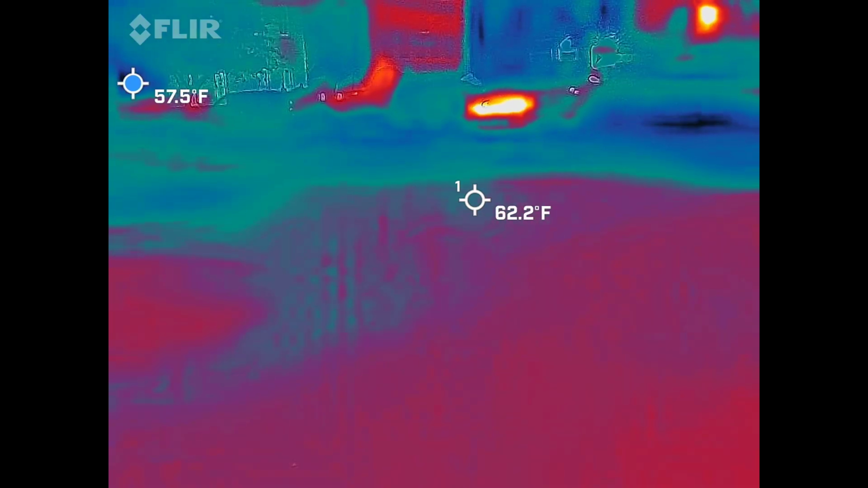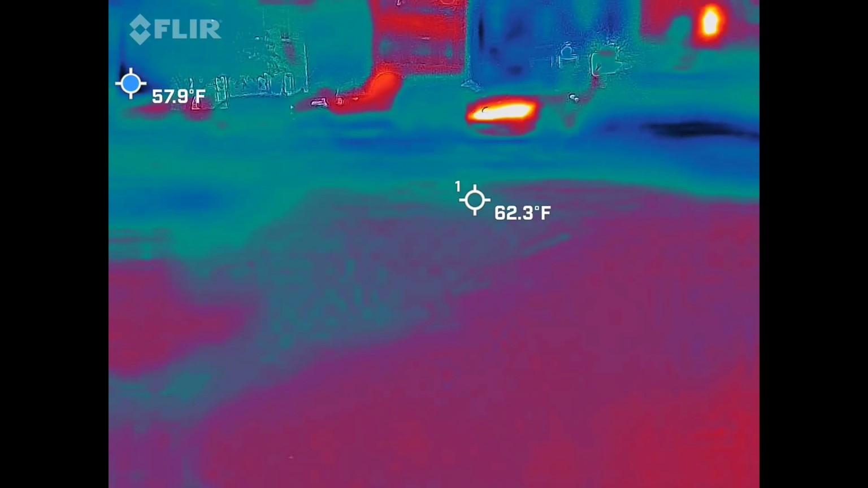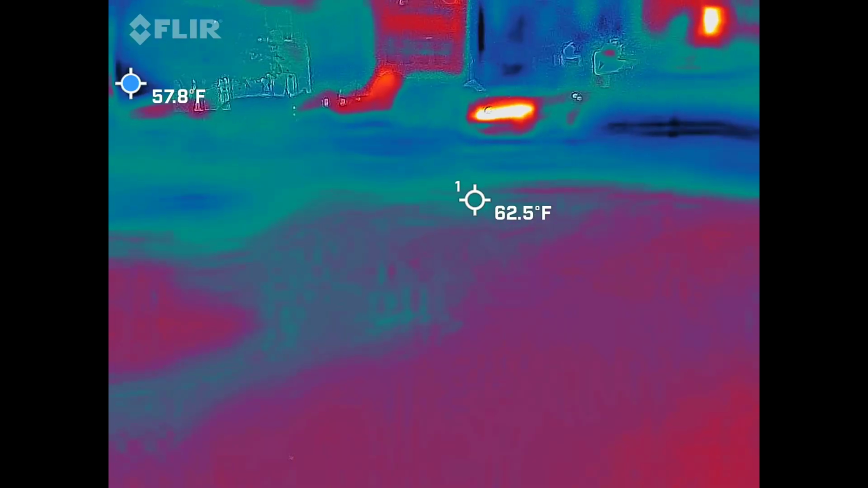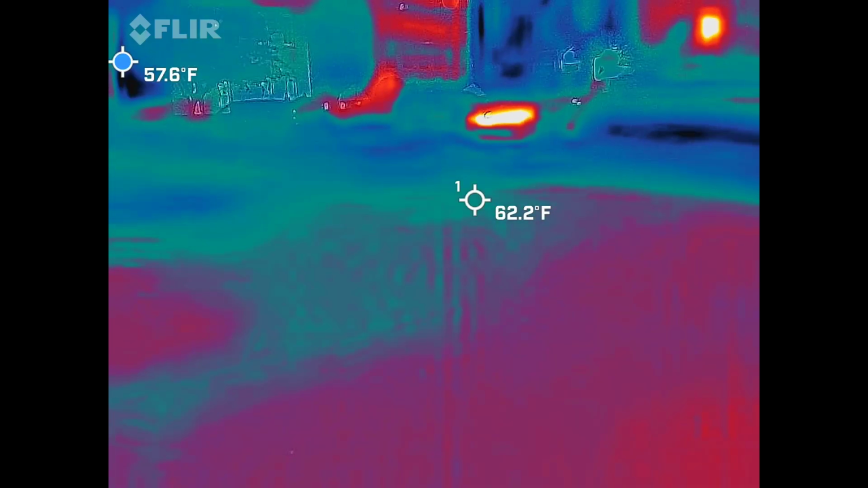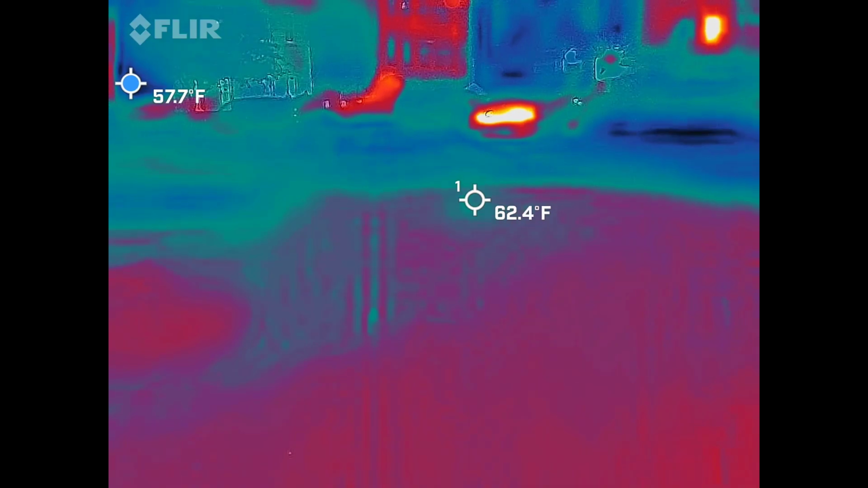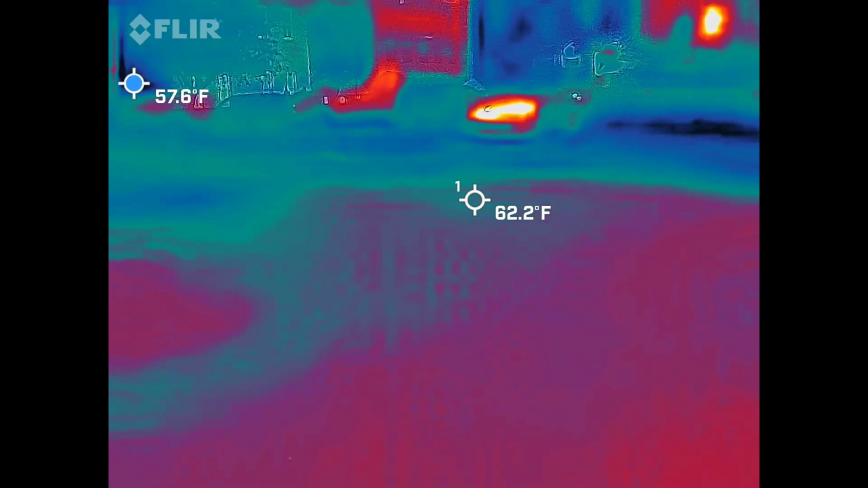Could be anything. There's obviously a difference in temperature that's moving through things. You know, your hand isn't always going to be super steady. If I was on a tripod and we were having that, I would probably be more excited. But your hand is wavering just a little bit, even though you can't see it. Yep. But lines going through something like that, something's going on there. I just don't know what yet.